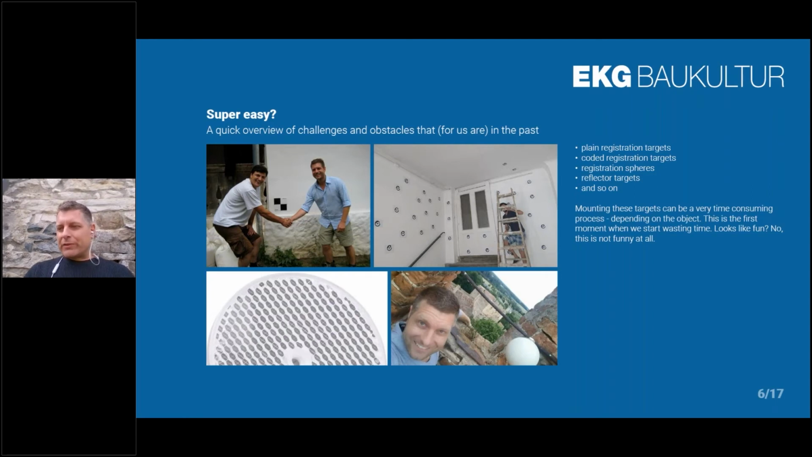When you have a little project with a few scan positions, this is not much of a problem. You mount 10 of these targets, or you mount some spheres, and that's it. But when you want to scan a whole monastery or a big castle or a huge office building, it takes a lot of time to mount these targets and to unmount them again too.